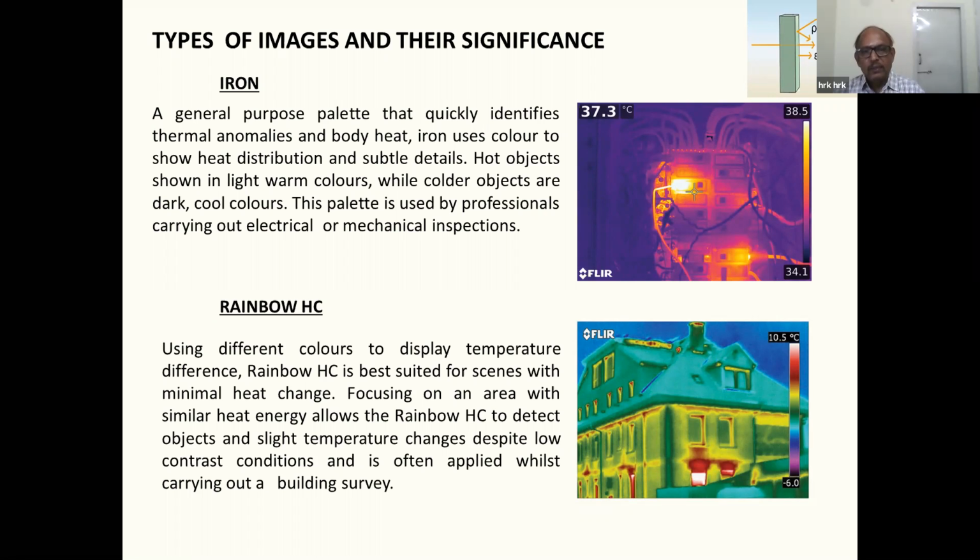We have software for downloading these images from the equipment. We can go through the software and find out the exact temperature on any area of the screen. Normally this is used for electrical and mechanical. This is the palette for this.